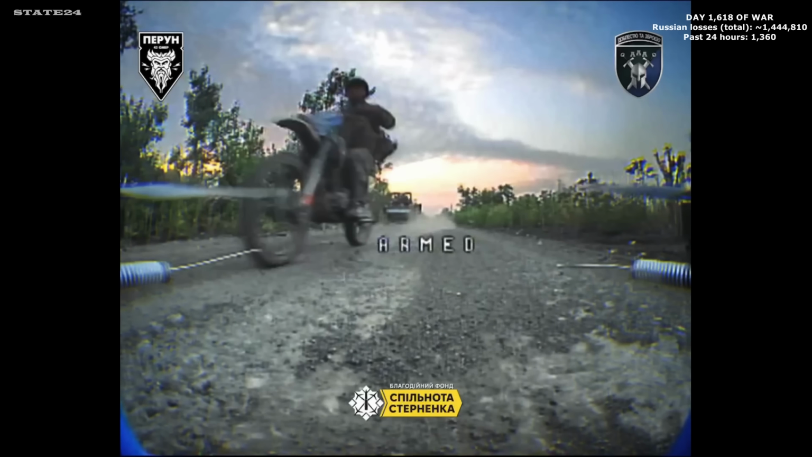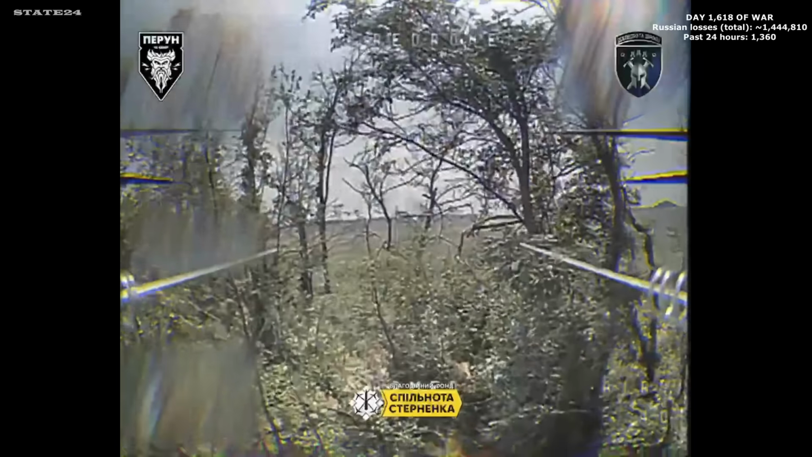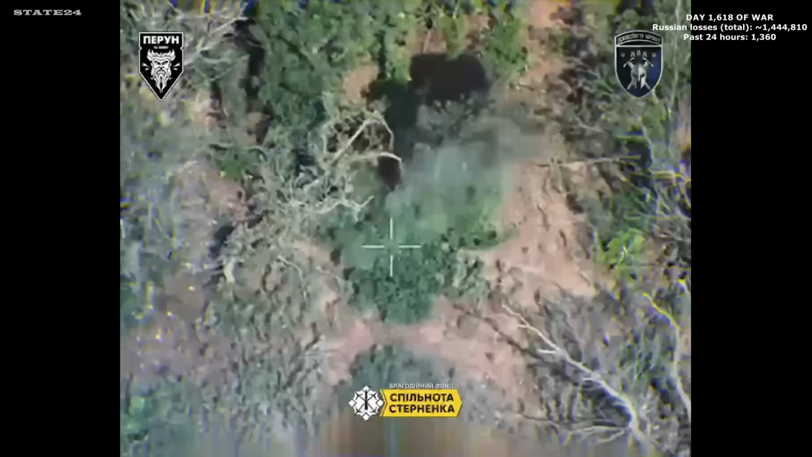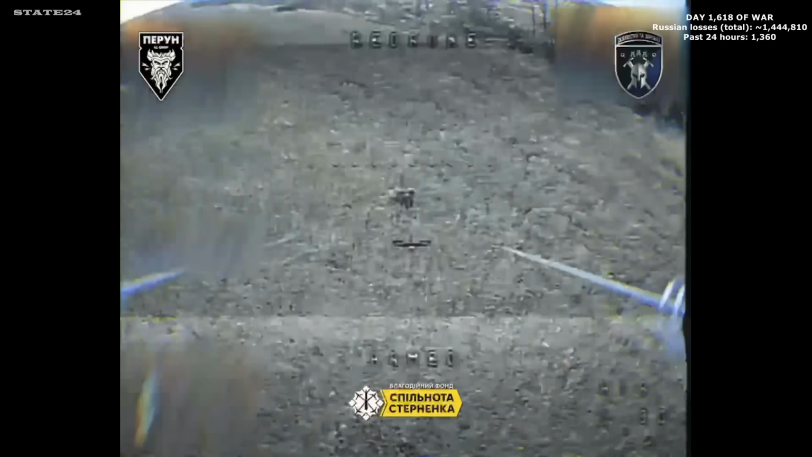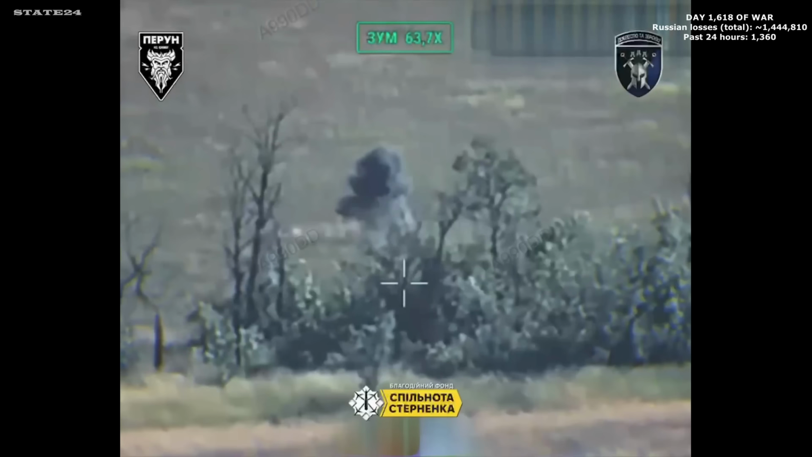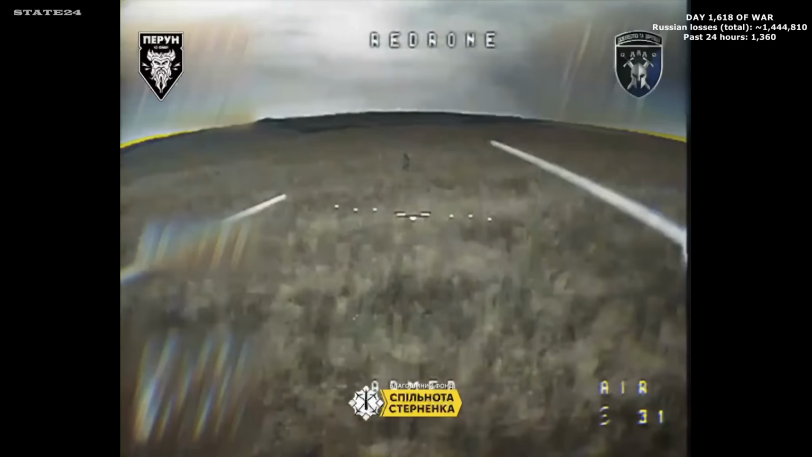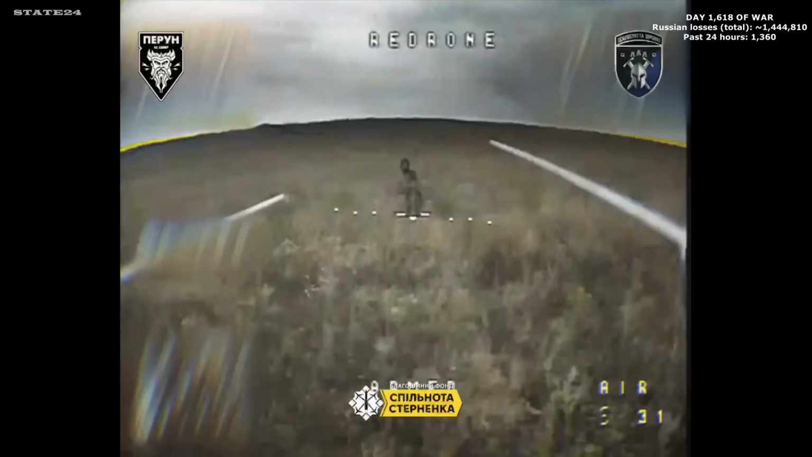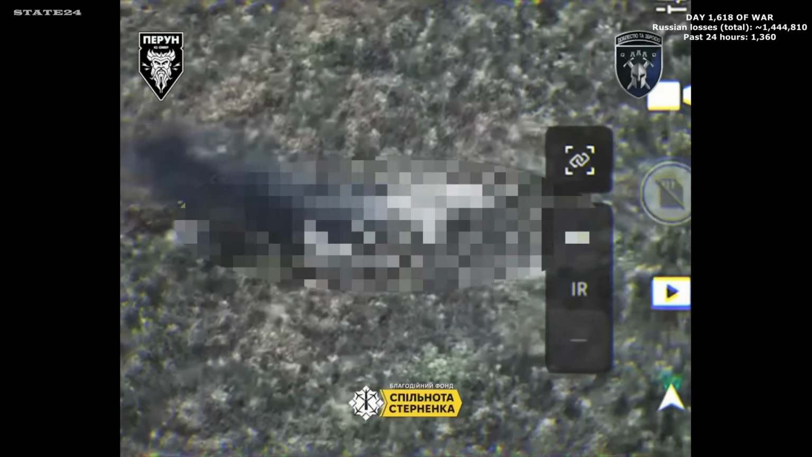Perm unit operators working well behind the contact line in the Novopavlivka direction. Transport vehicles and personnel caught moving through areas they consider safe from drone coverage. The distance from the front creates a false sense of security. Soldiers moving without the caution they'd use closer to the line, vehicles traveling routes they believe are unmonitored. That assumption is what makes them easier to find.